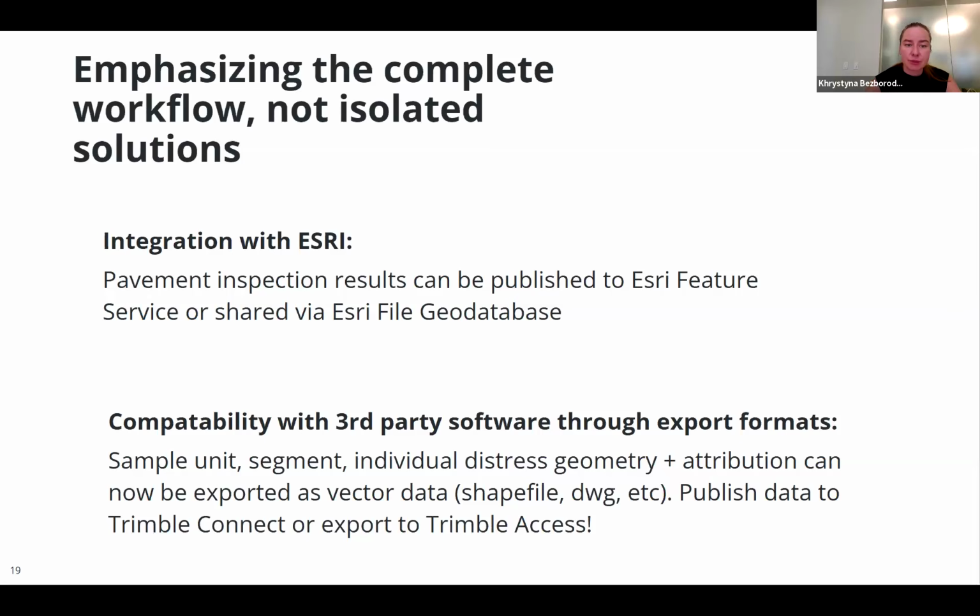So as I mentioned previously, when I was talking about the post-analysis QA/QC, now you can export sample unit segments and individual distress geometry plus attribution as a shapefile, DWG, DXF, and this data can be easily shared to any third-party software that accepts these formats, or you can share this via Trimble Connect, or you can share it via Trimble Access with the field crews.